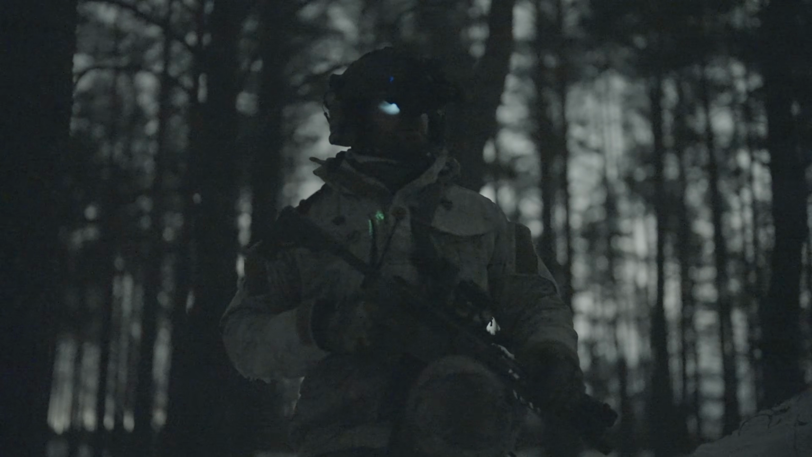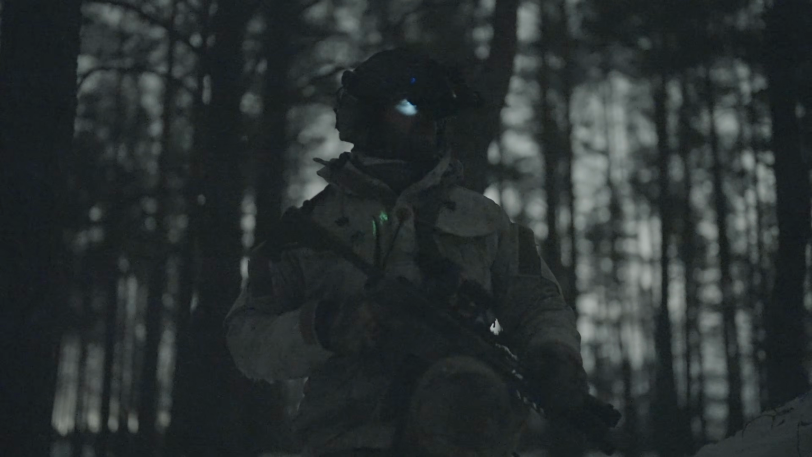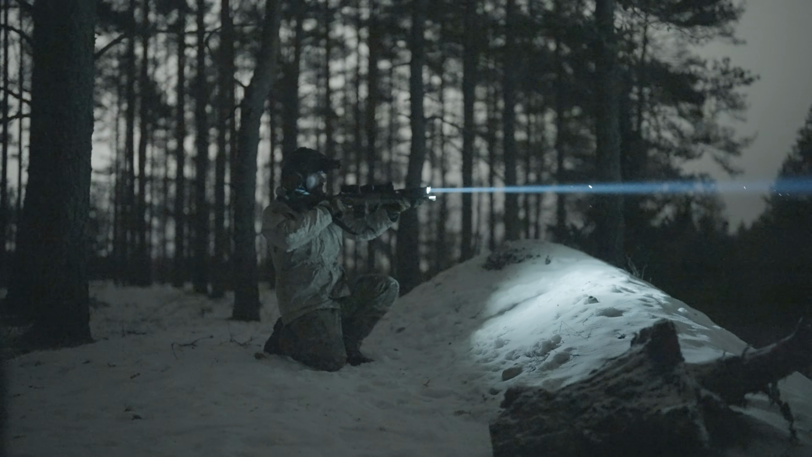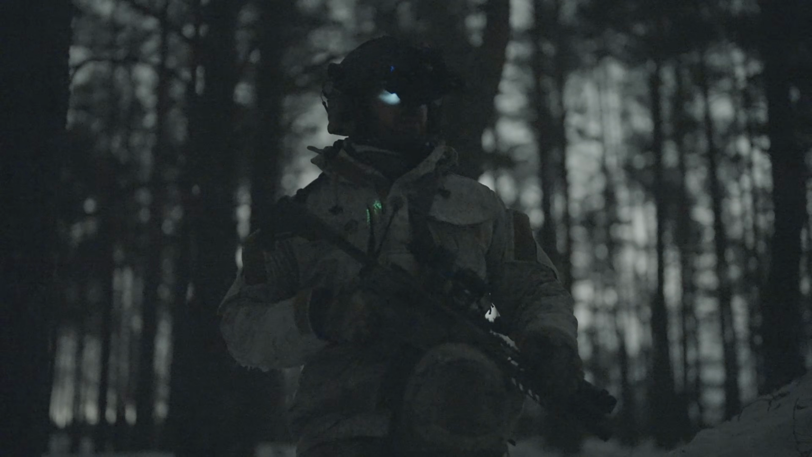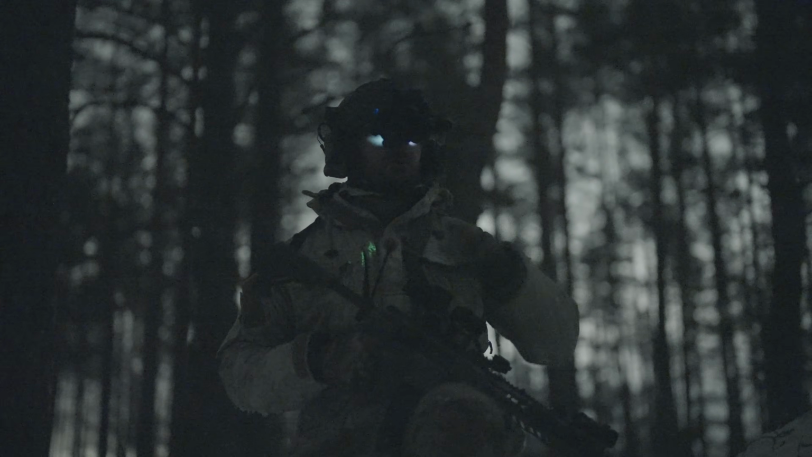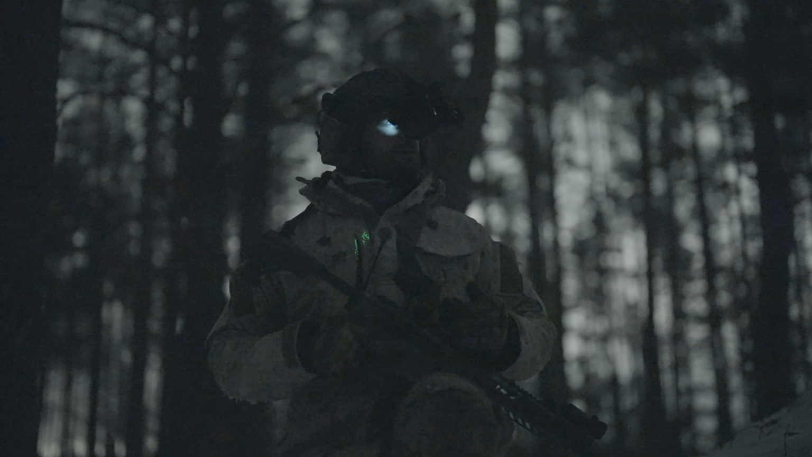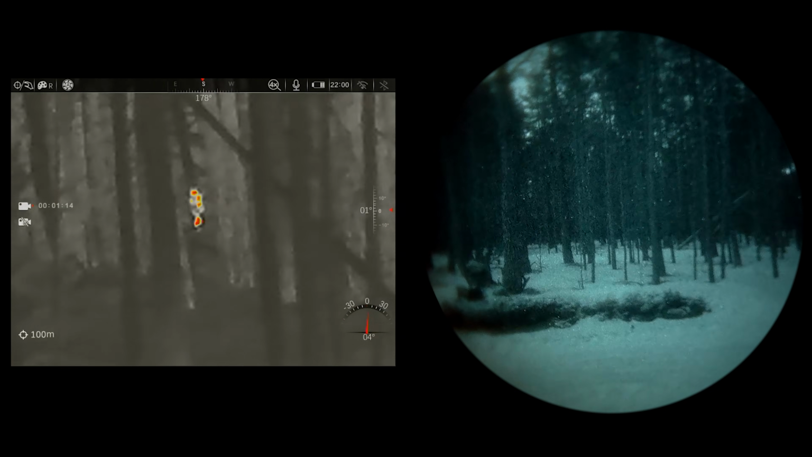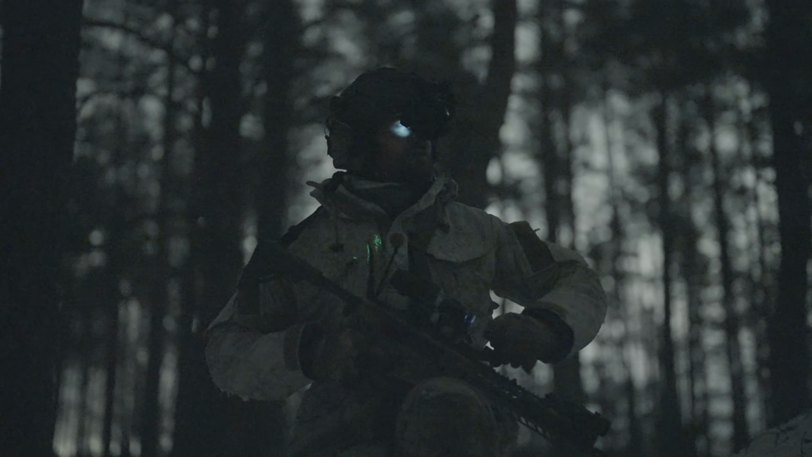And as we heard, the OPFOR started moving, and I will just scan and light them up when I see someone. And this is probably the best use for a thermal like this, if you're stationary, because then you can really focus in on the scanning. And I see them already. That took something like 10 seconds.